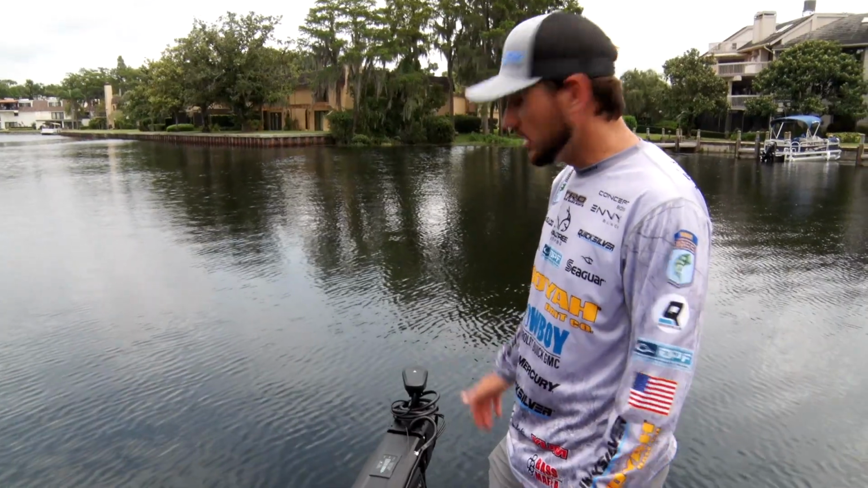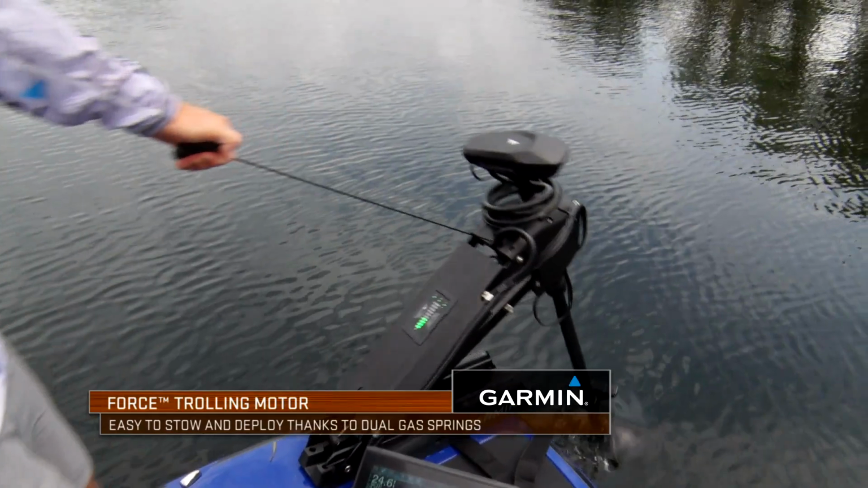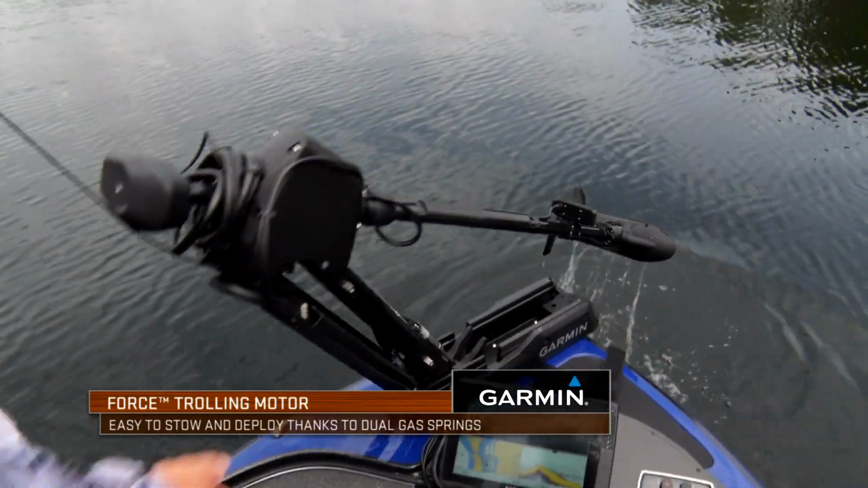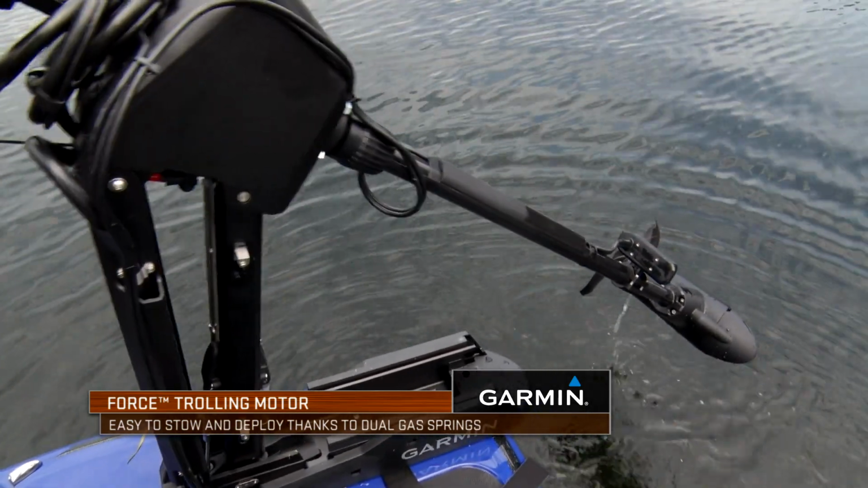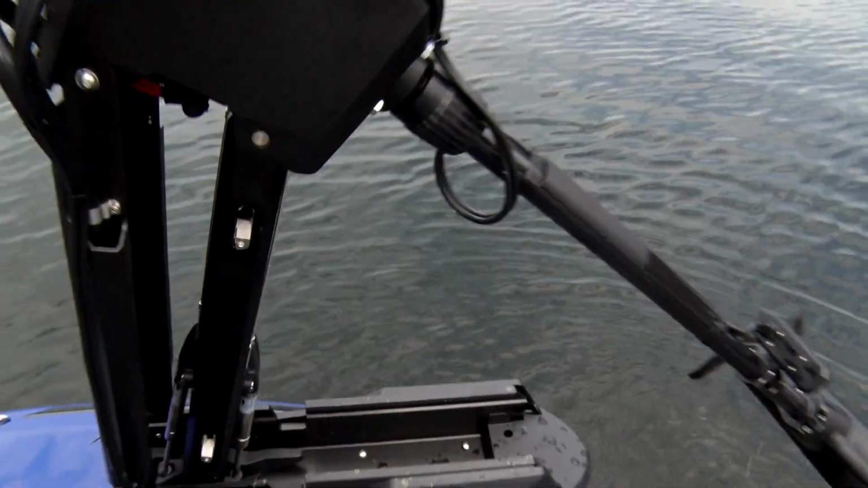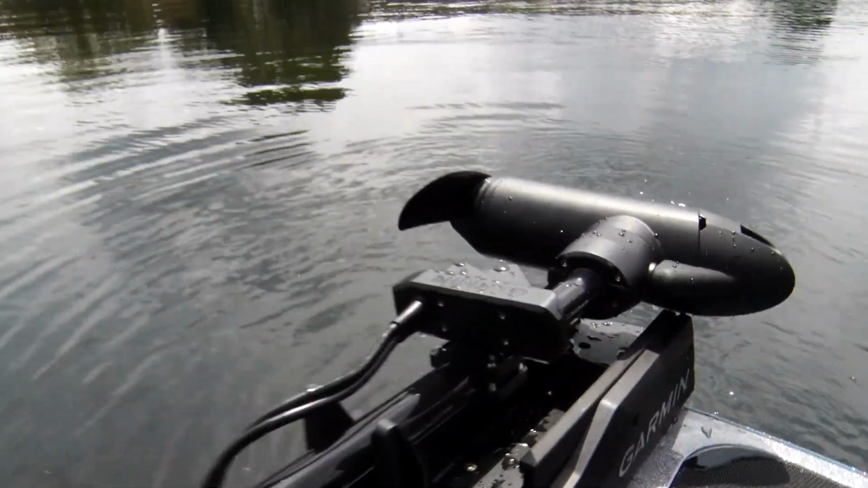I tell you, when you spend a lot of long days out on the water, one cool thing about it is the lift assist up and down. So we have a shock on the top and on the bottom, so it makes it easy for stow and deploy. And one of the best features, no more having to hit your trolling motor pedal to make your trolling motor stow properly. The Garmin Force automatically drops right into place.